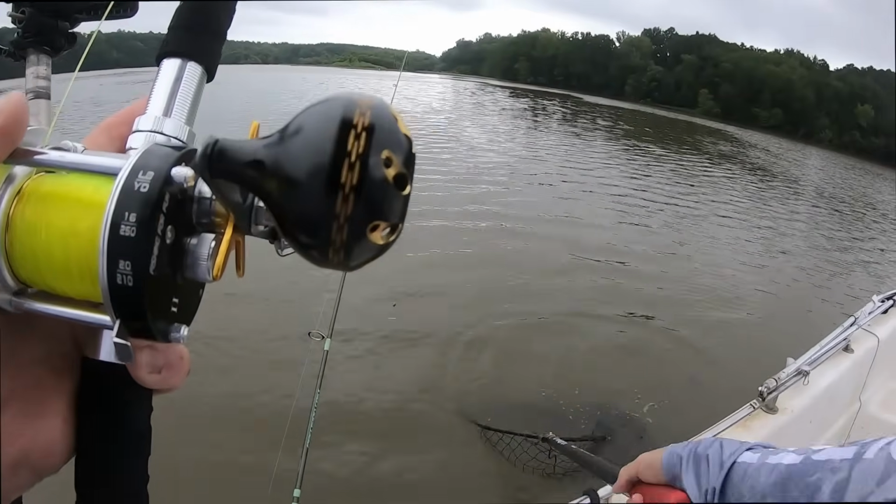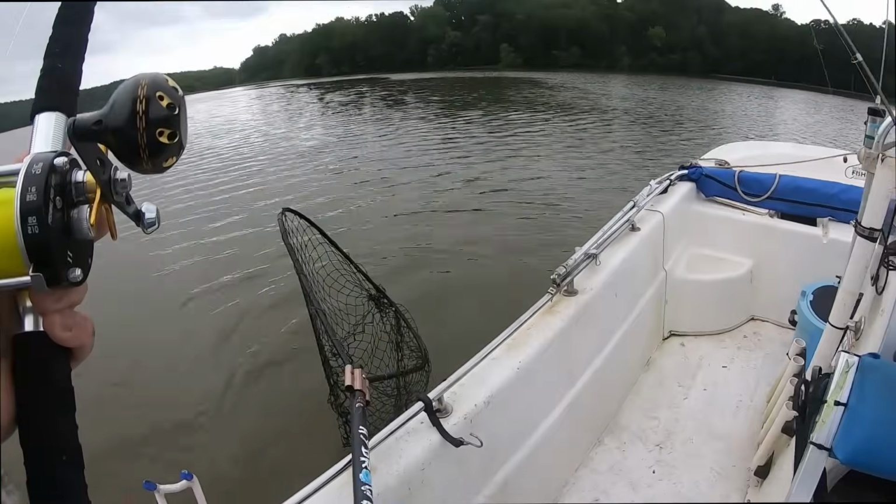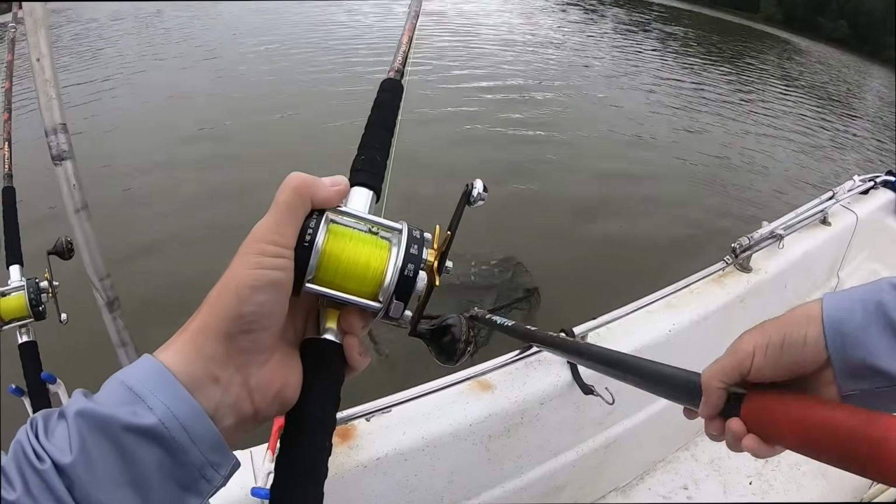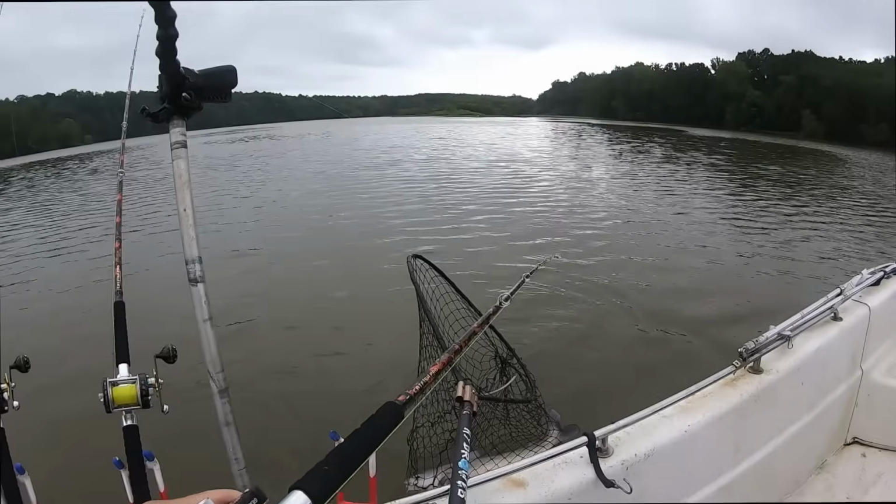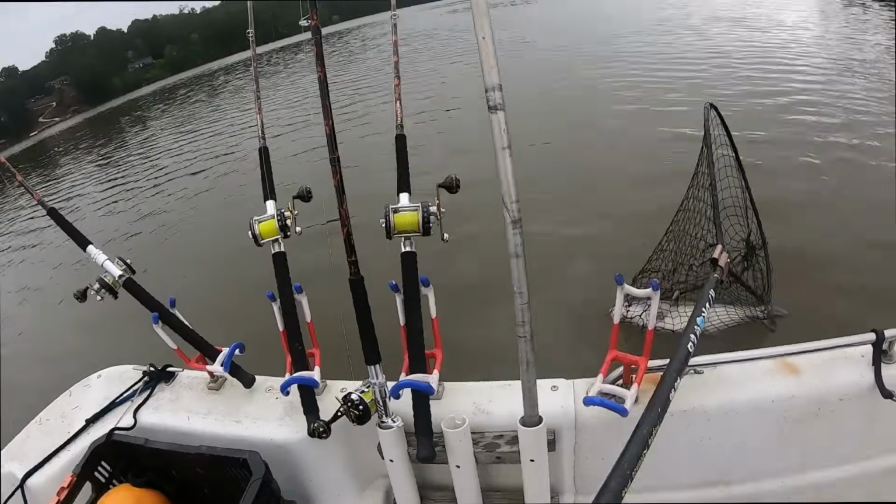That net good and wet. Always good to wet your net before you net a fish. Helps with their slime coat. Good display on this Catfish Pro rod on what it does. Medium action. Boom. Got him in the net. Let's get him up here and take a look at him.